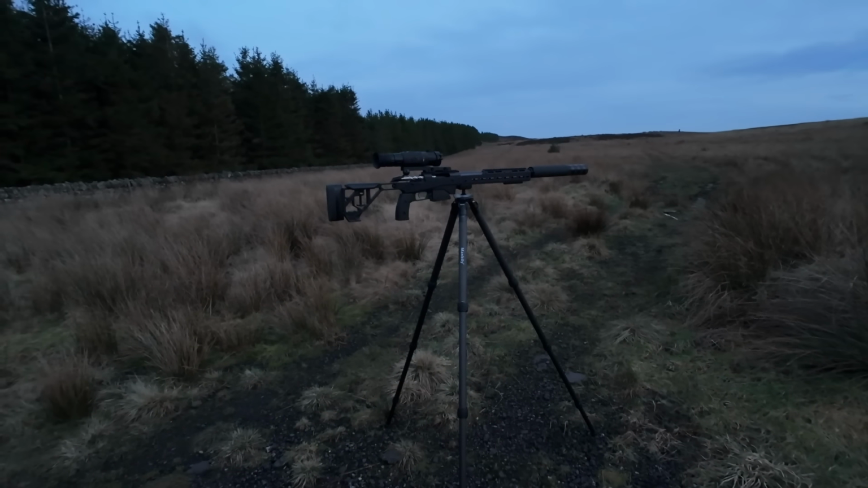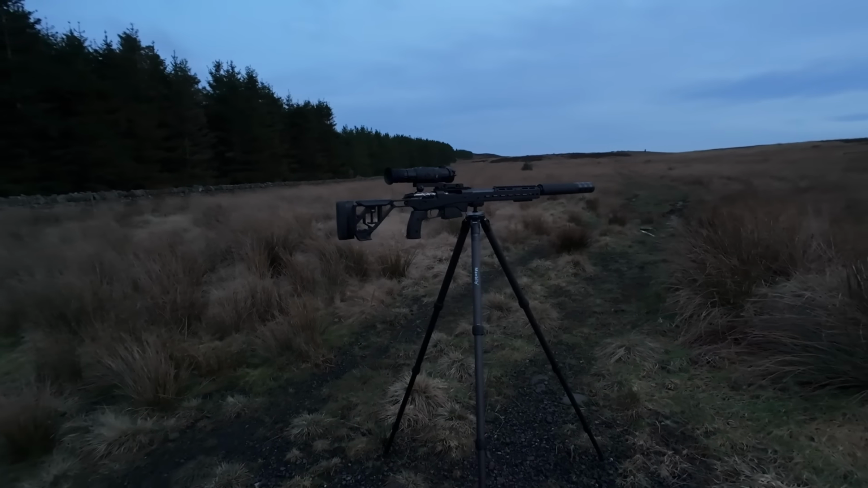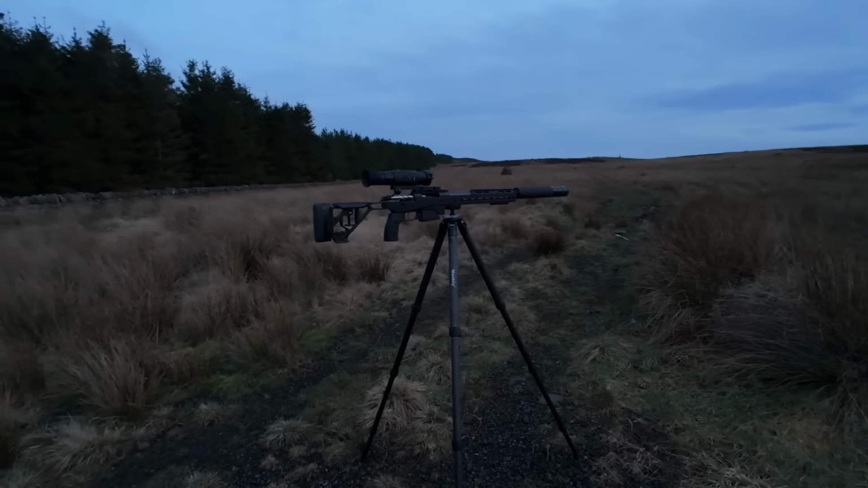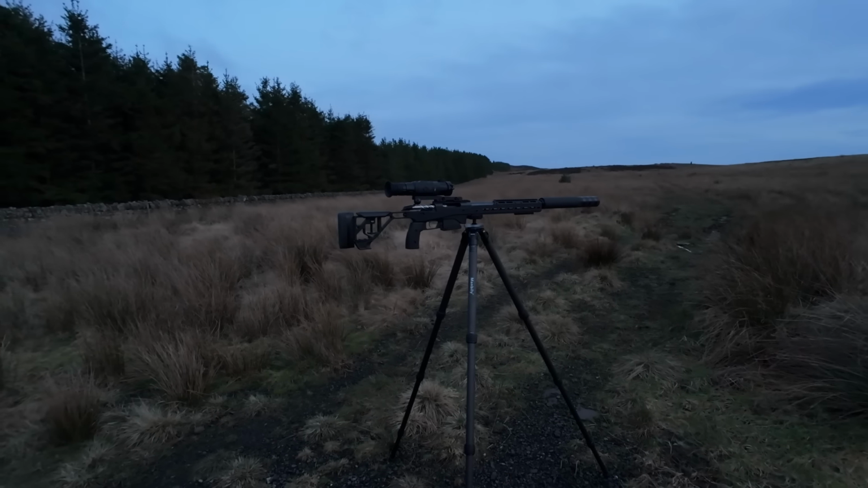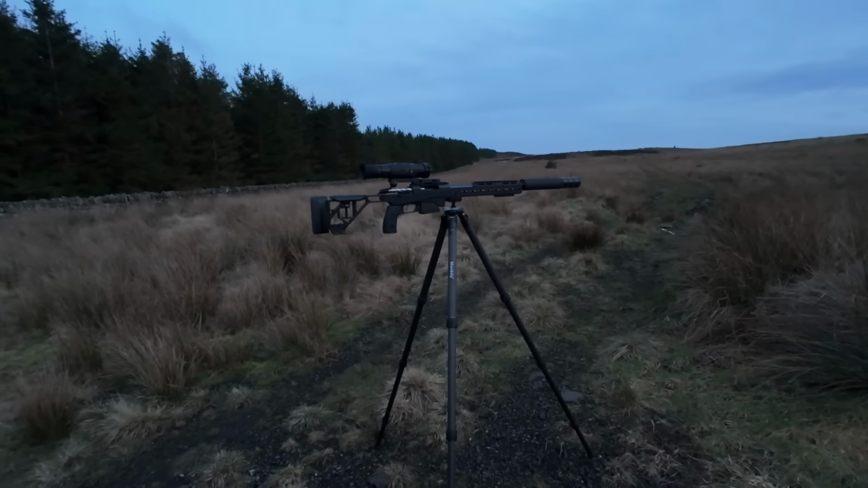Okay, hopefully the wind's not interfering too much with the microphone. It's absolutely freezing out here now, and yeah, that wind started to pick up a little bit. The weather forecast said it's going to drop, but that hasn't been the case so far. Anyhow, let's hope it does later on.